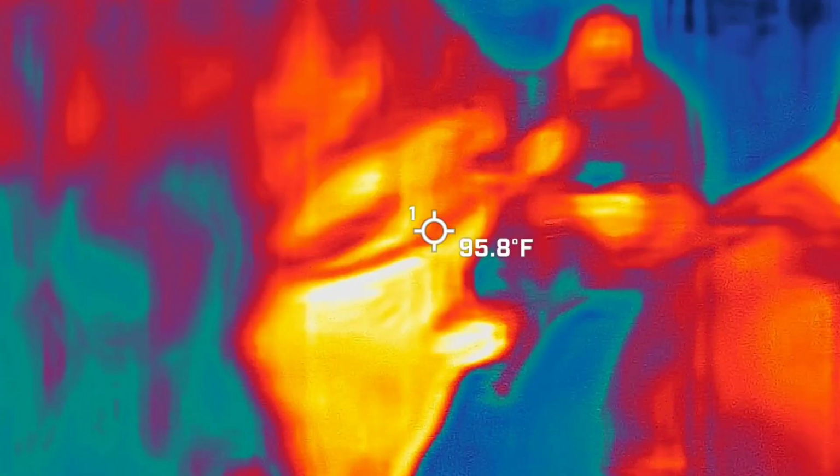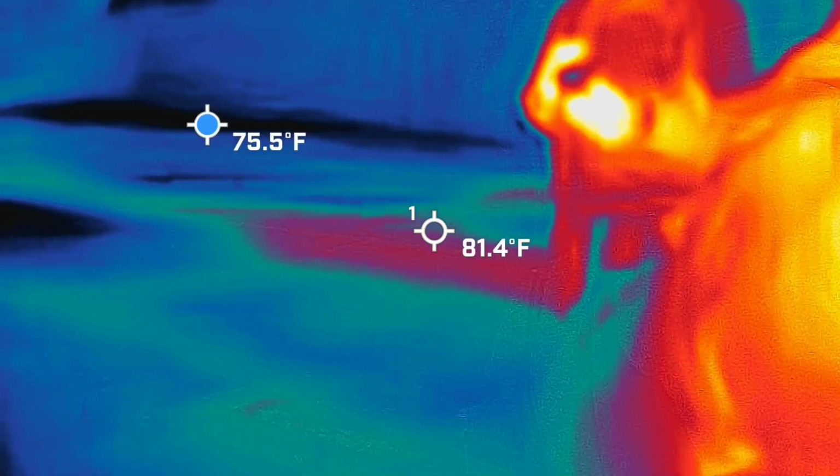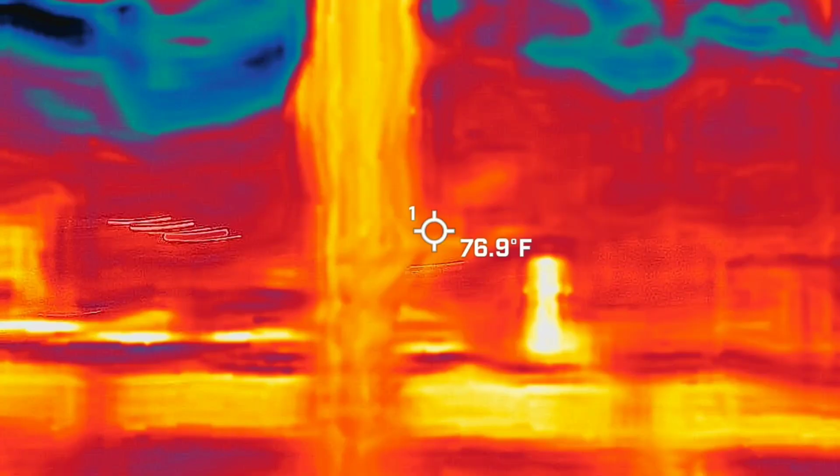But yeah, before we gather around, I usually take us to that wall, but it looks like the hottest spot is the corner. We'll go back to the back of the wall, where I heard red several times. Interesting.